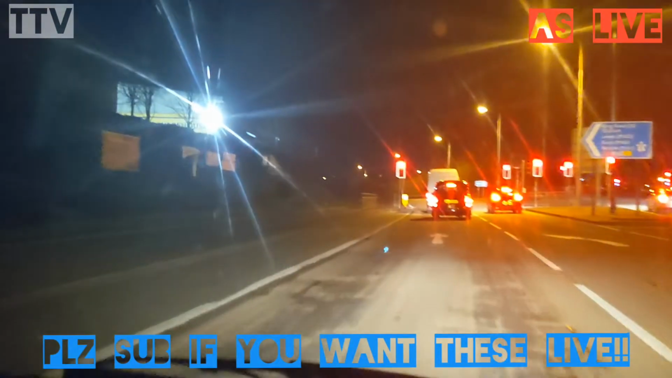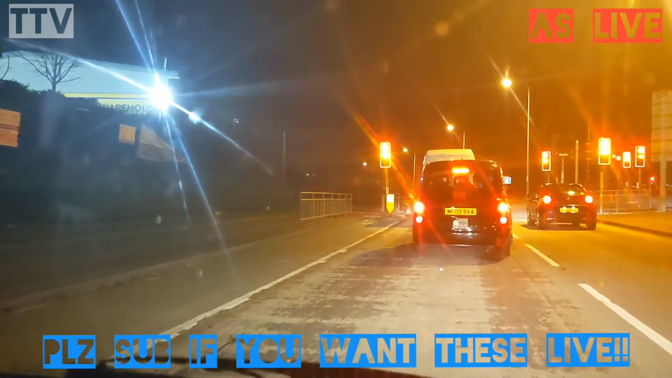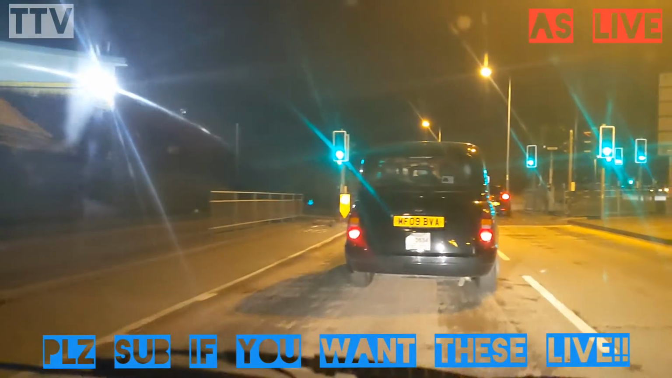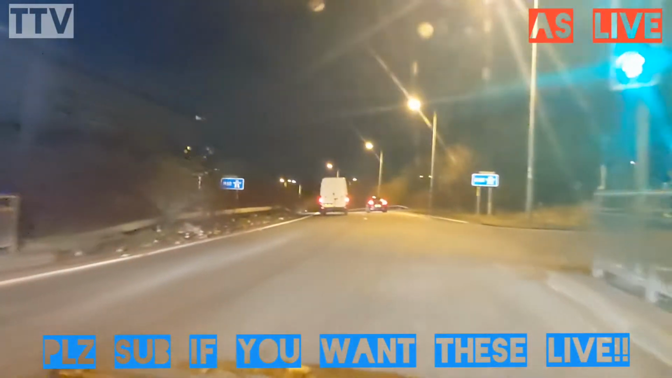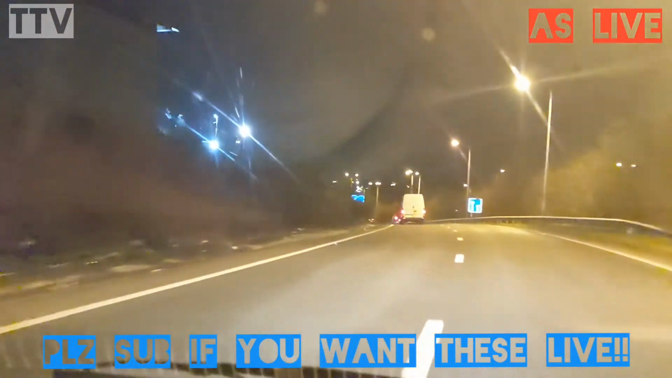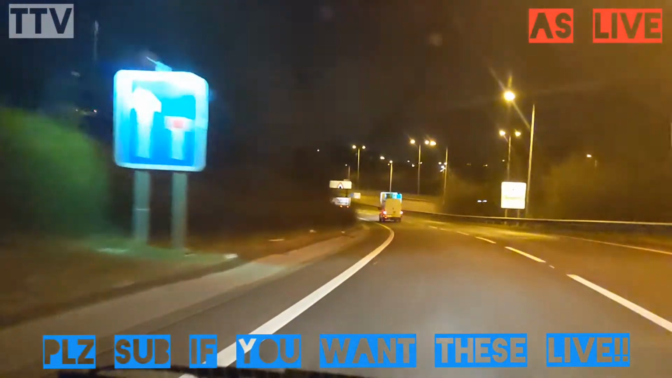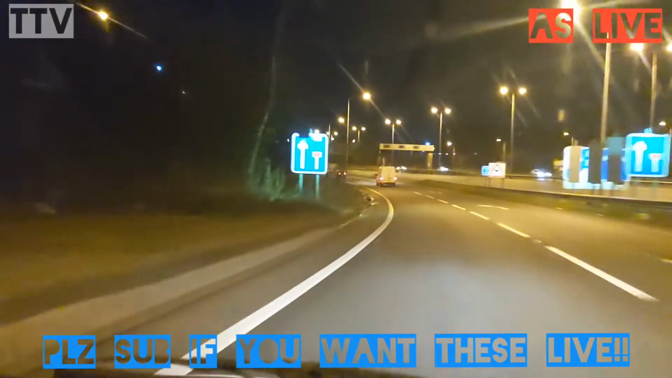So, I don't always even get past them, but to be honest, I should be able to get past the taxi. I don't know about the van, though. Yeah, the taxi's going dead slow. That's a taxi. Yeah, the van's shot away, but it's a white van, so you expect white van man to shoot off at 100 miles an hour.